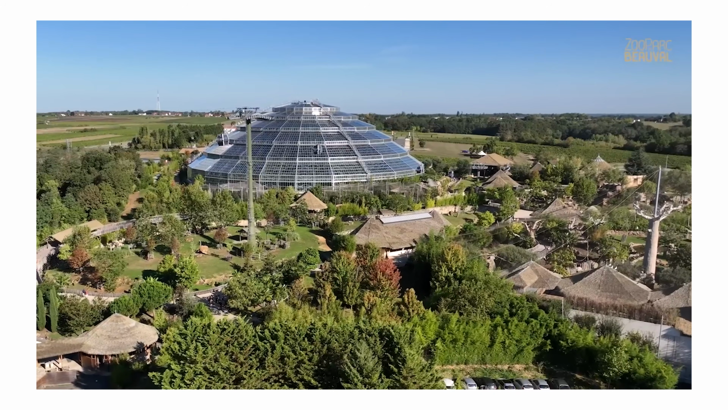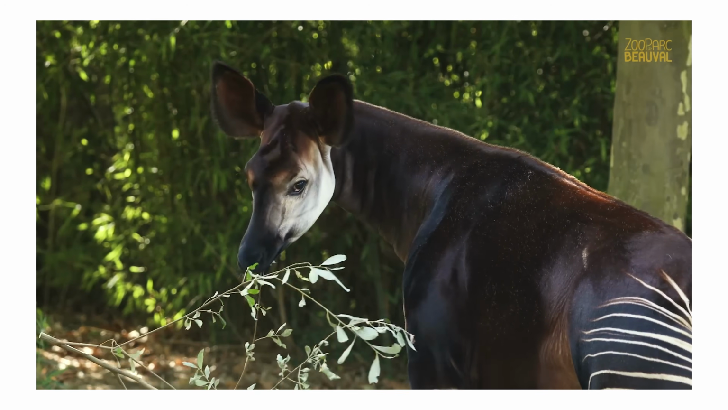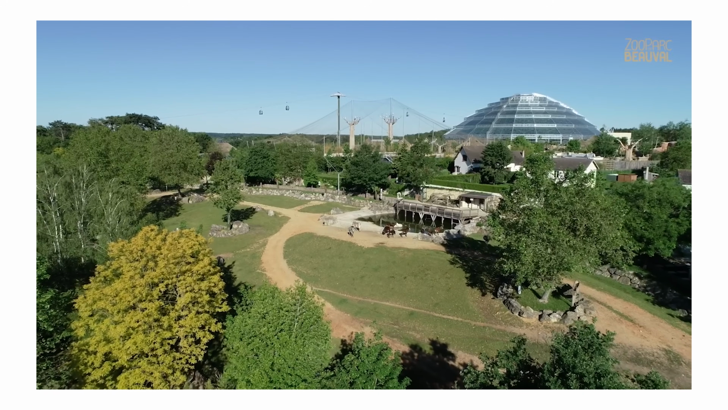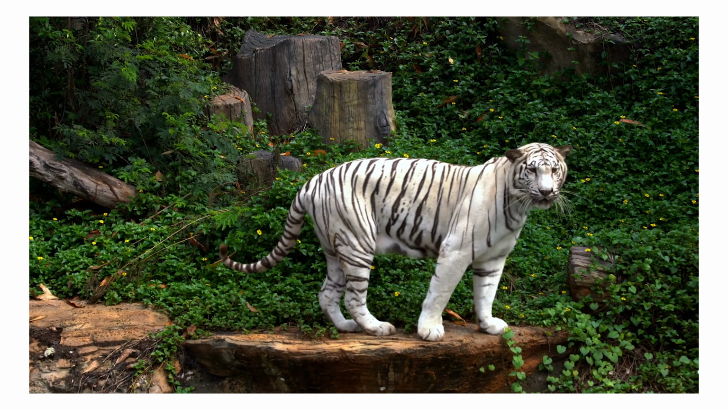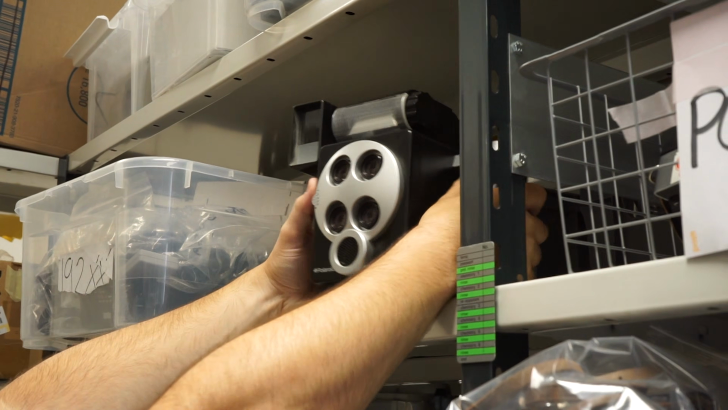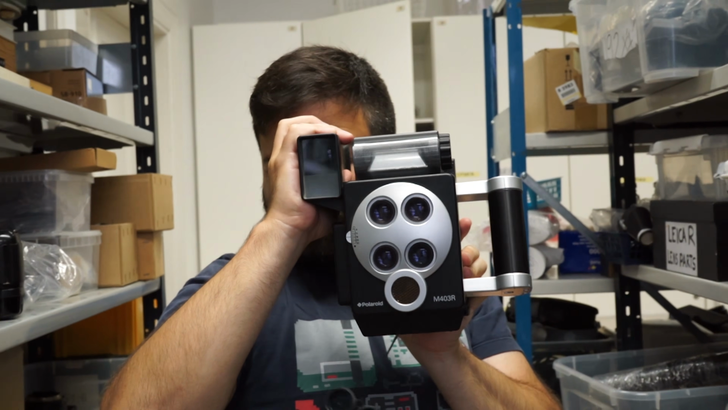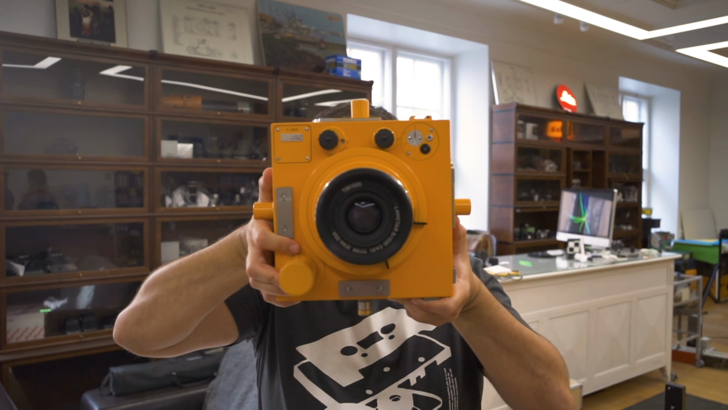I went to the fourth most beautiful zoo in the world to do a weird experiment. I dream of capturing a photo of a white tiger with an infrared camera. I am a French experimental photographer who loves to play with weird cameras and lenses, but I also have a passion for animals.